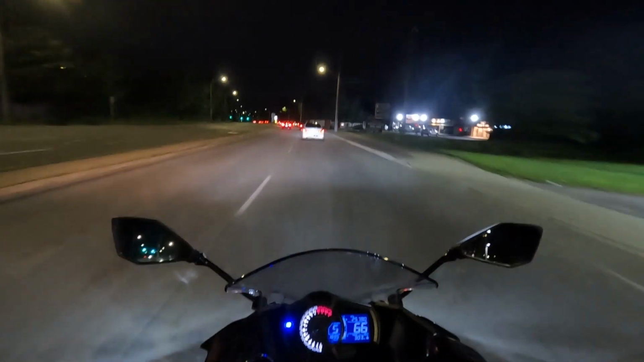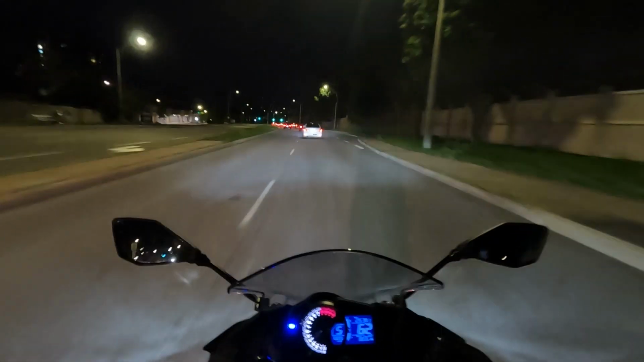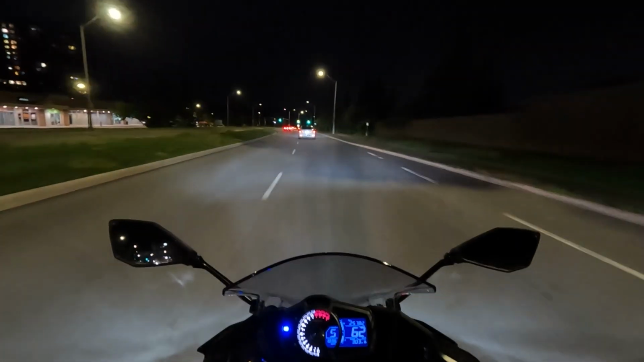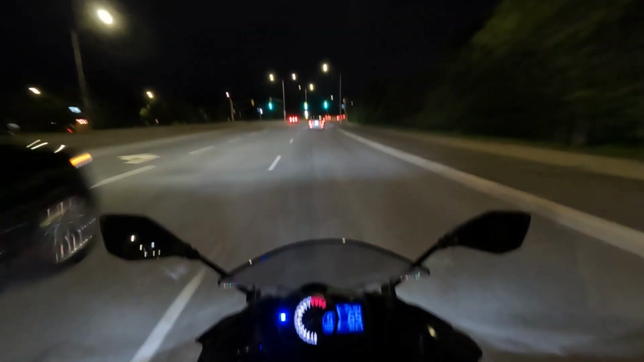another thing here is the argument of being in someone's blind spot. If you see a car pulling up next to you or just a little bit faster than you, you don't want to maintain speed such that you're in the blind spot of that car.